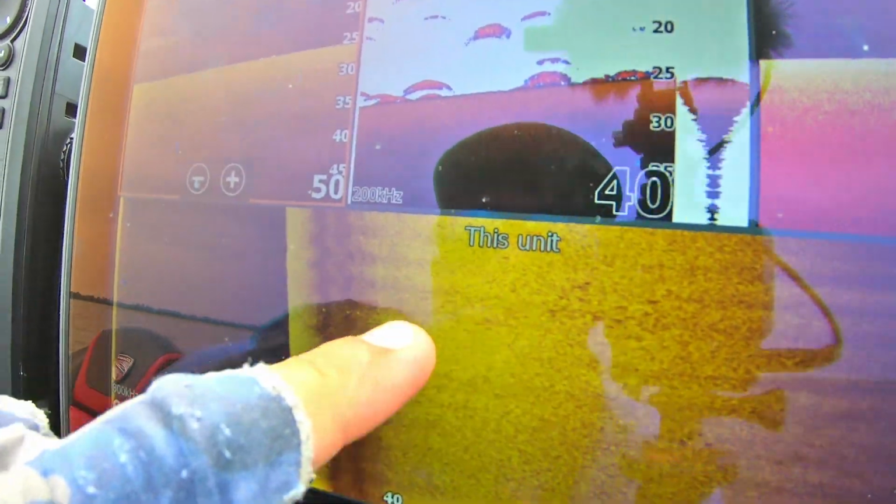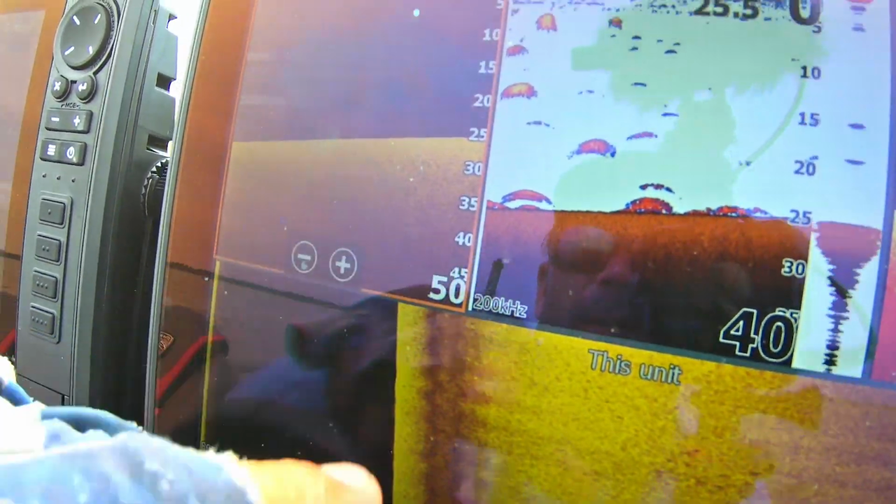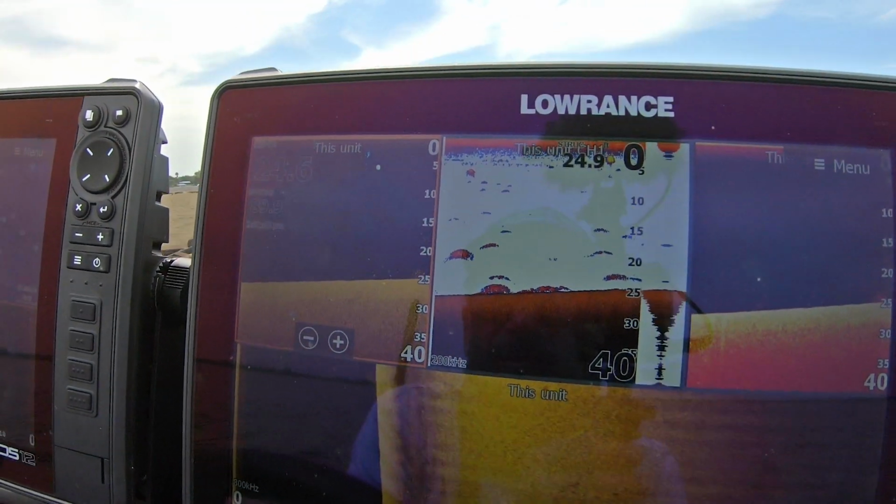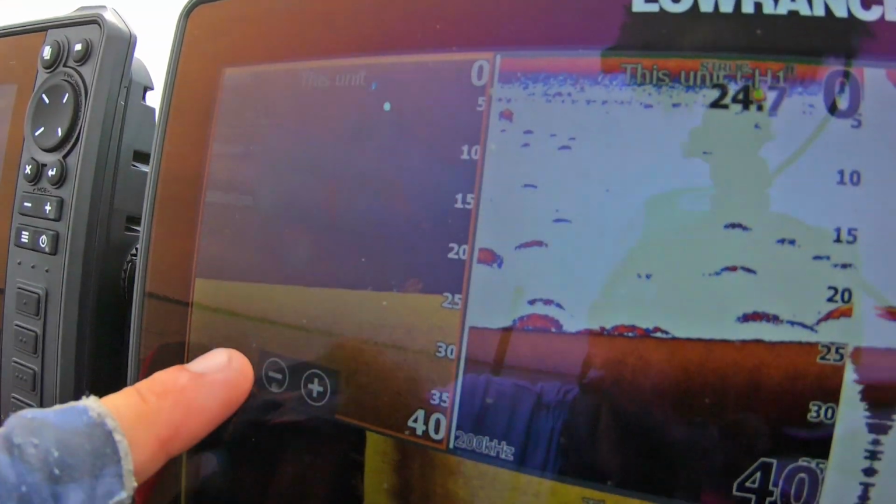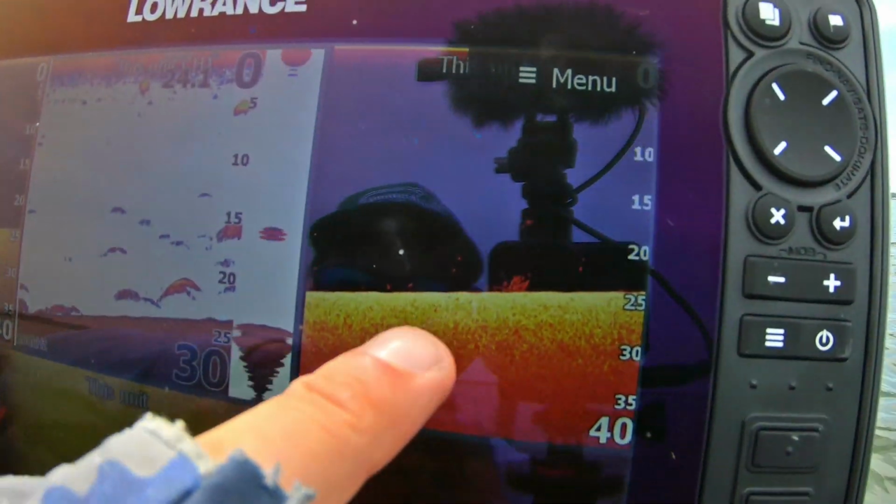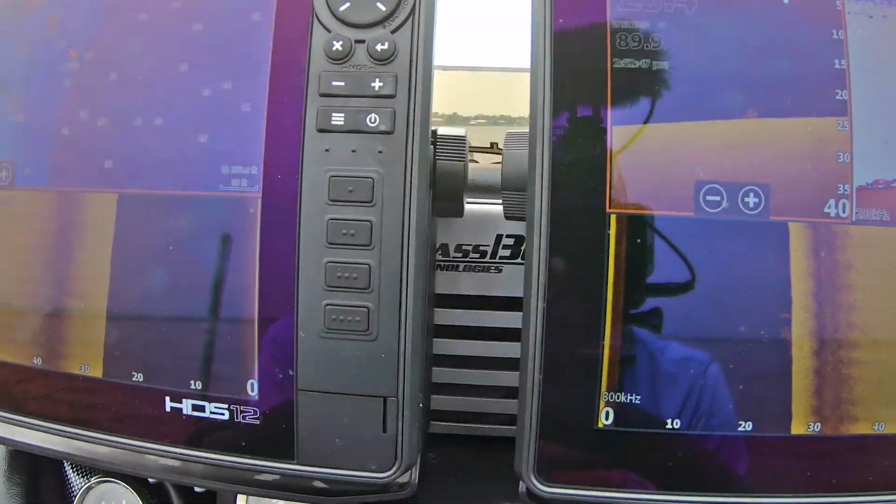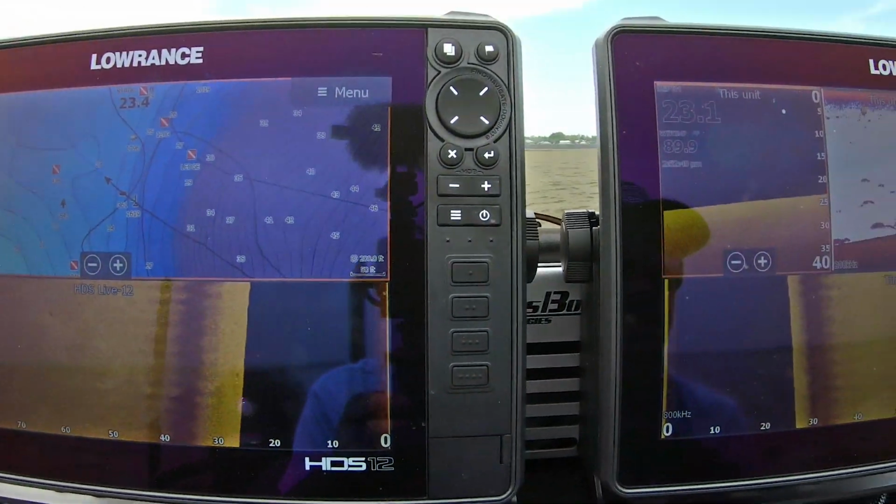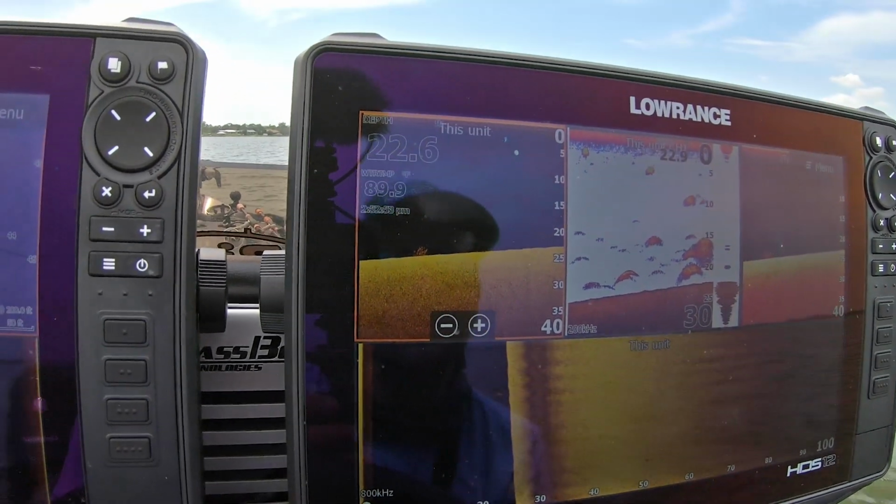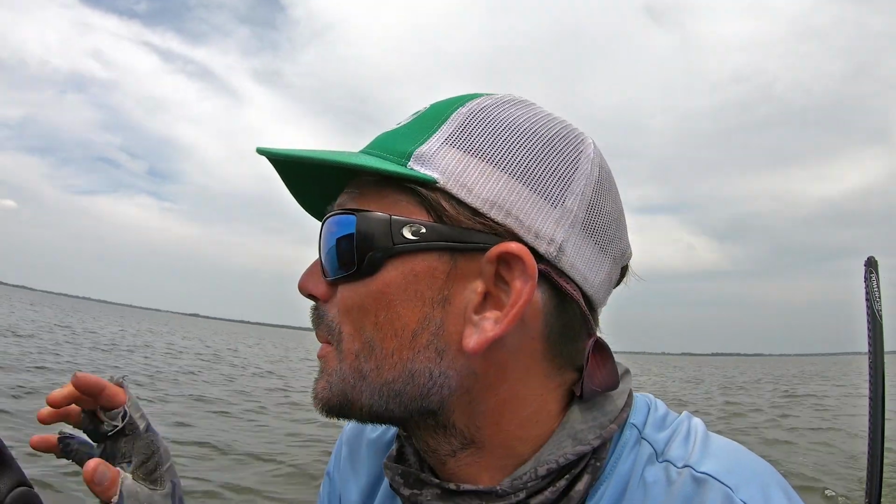We got some bream over there. There's a couple fish right there. Now here's where we're actually gonna run over the bar. Interesting. All right, so we got a bunch of bream there. They are showing up a little bit on the side here. Got them on the red. I kind of like this. This is a good palette. All right, so a bunch of bream bait. Kind of like this palette.